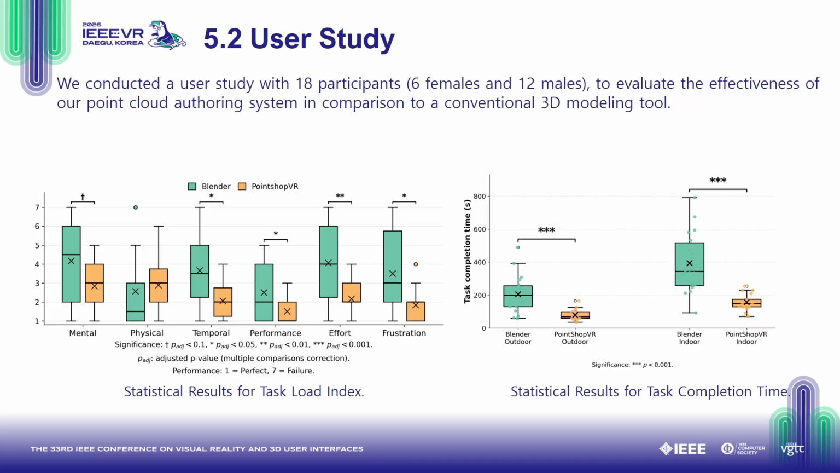Compared to Blender, PointShop VR shows significantly lower scores in temporal demand, perceived performance, effort, and frustration. Mental demand also trends lower, although with weaker statistical significance. Additionally, PointShop VR significantly reduced task completion time compared to Blender in both scenarios.